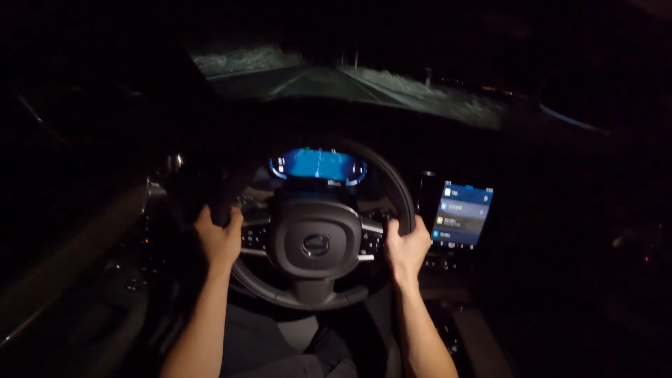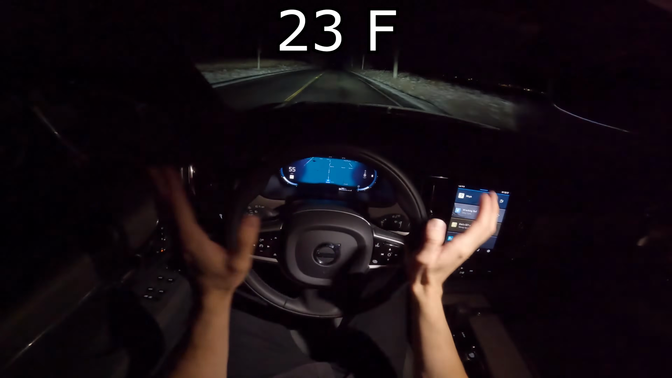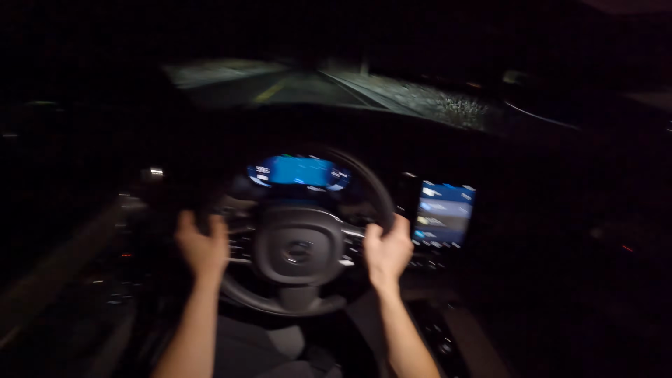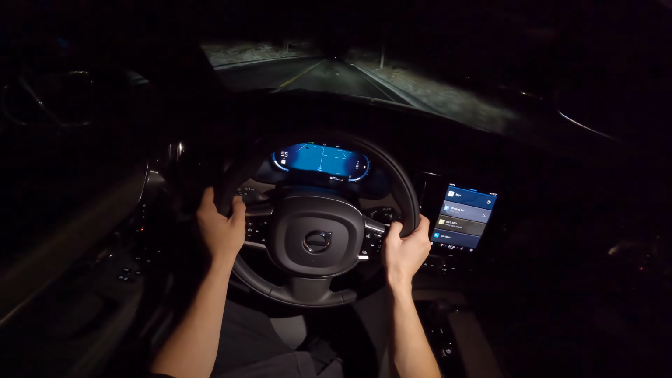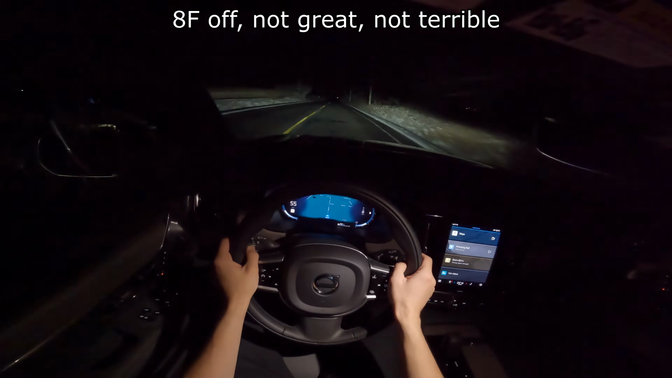But even in those conditions, it's -5 Celsius. So I'll show you Fahrenheit somewhere on here. It's below freezing. What's that like? I'm just gonna guess. It's 31. I'm gonna say 31. I might be very far off. We'll see.